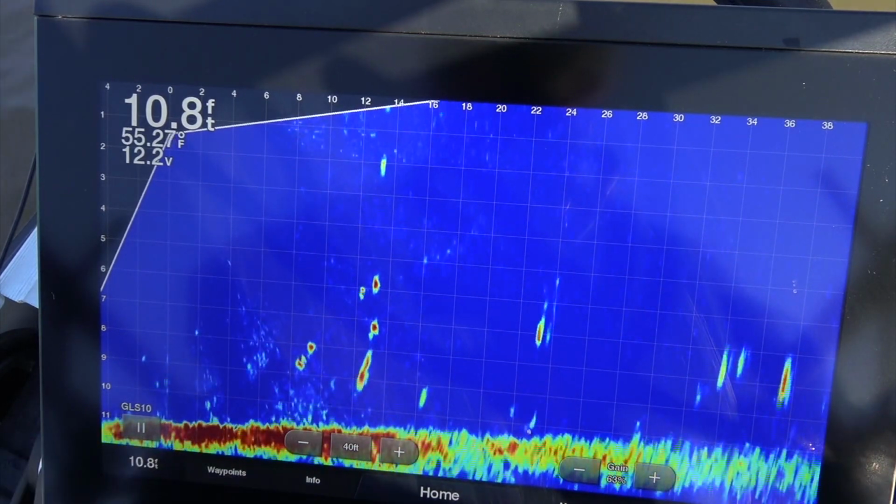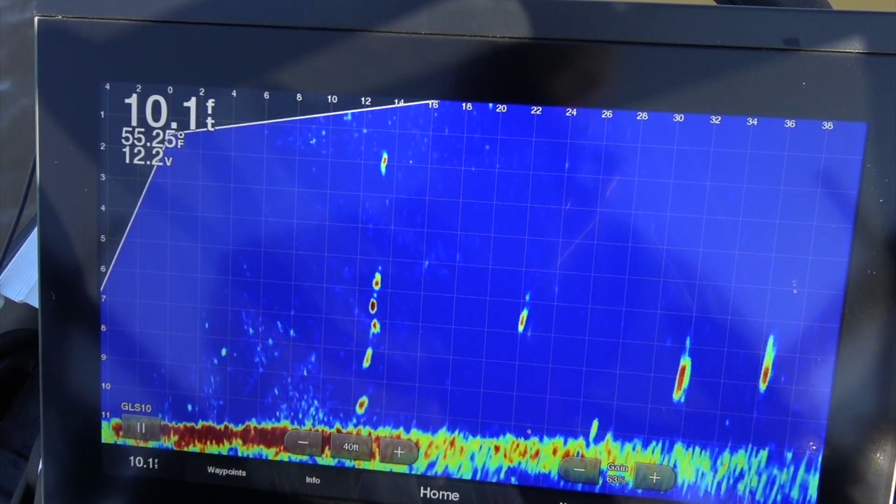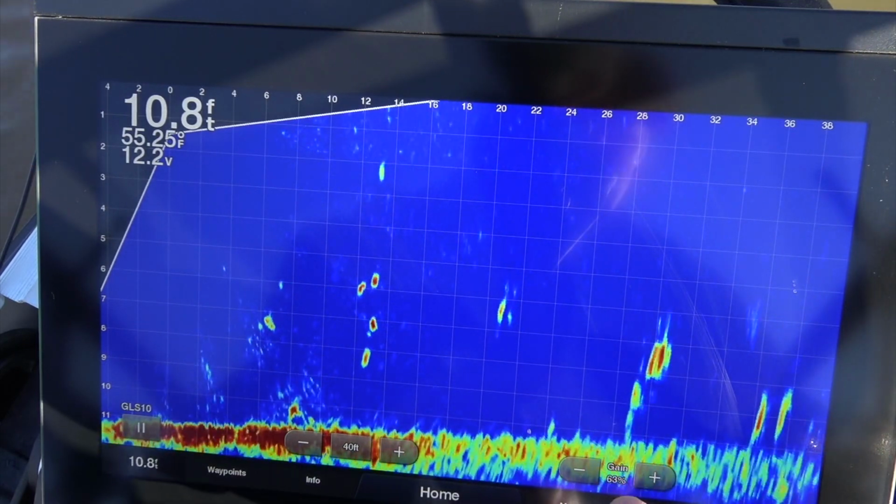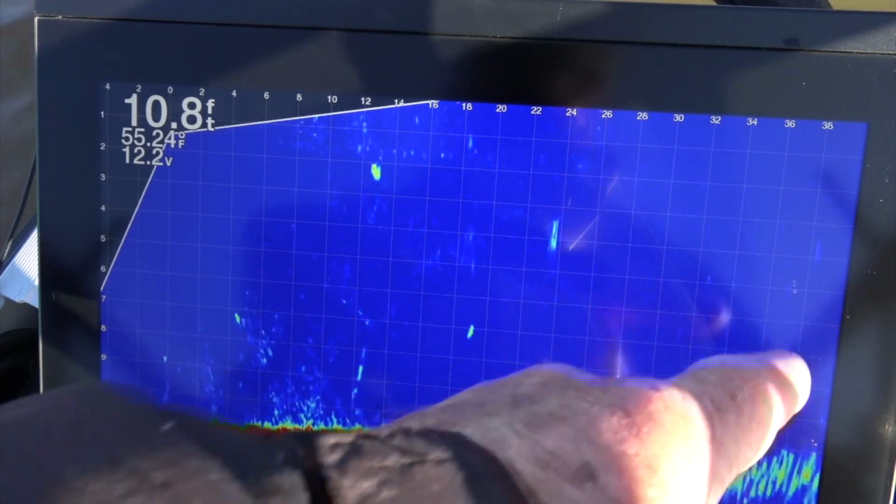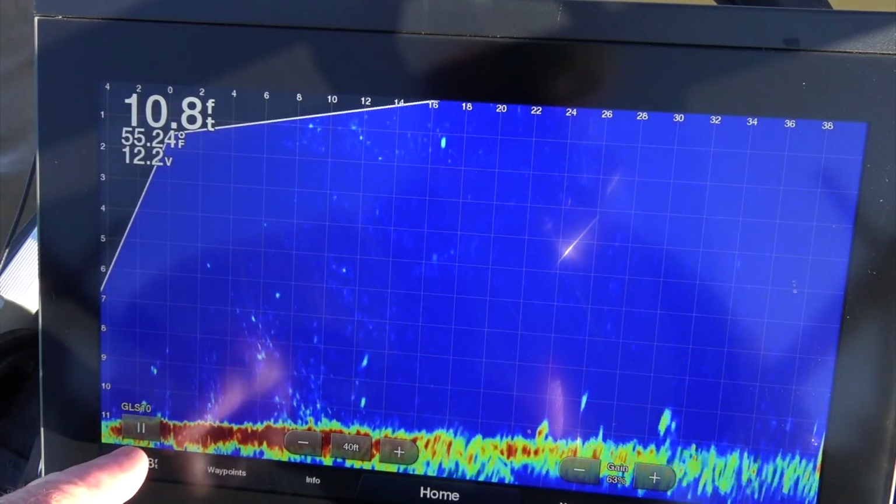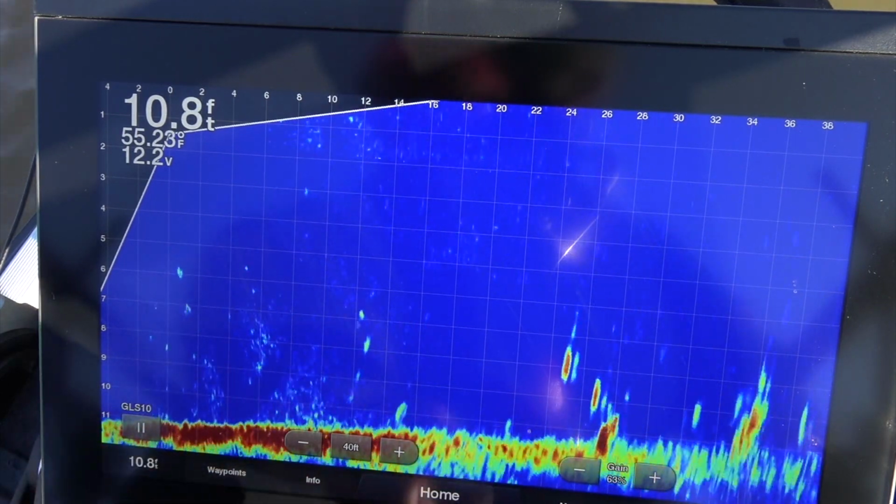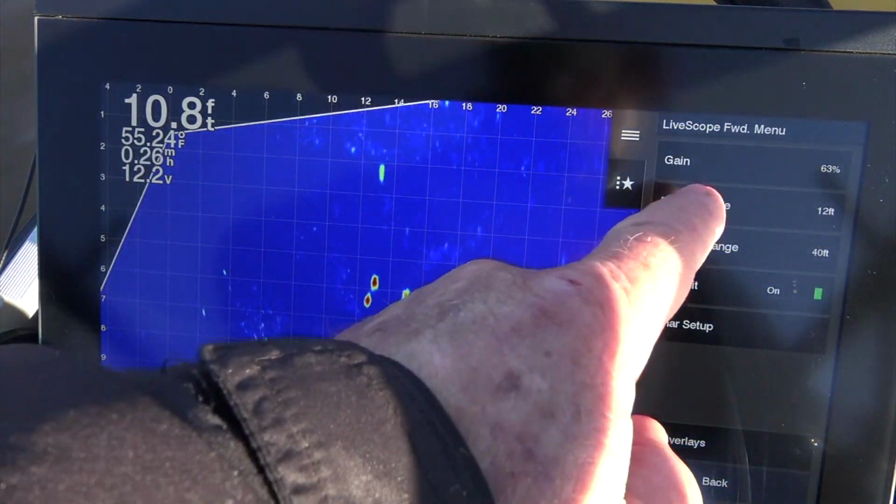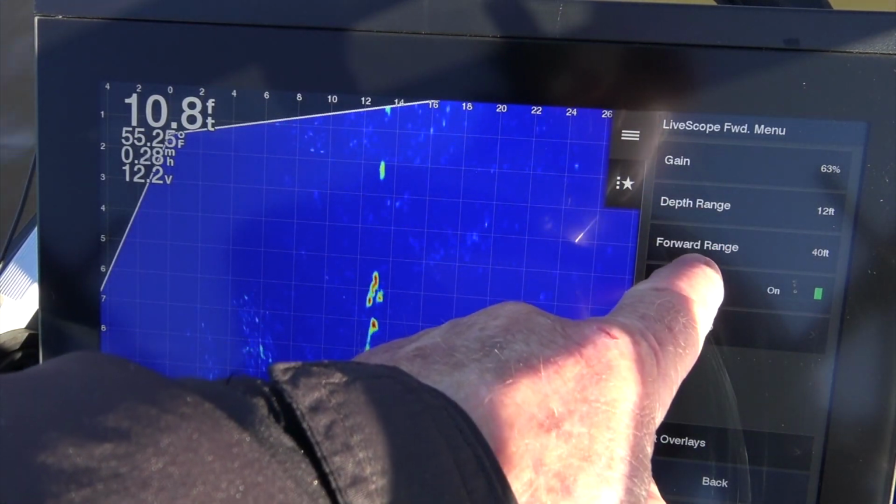Okay, I'll show you my settings on my live scope. This is a Garmin 8612. It's a 12-inch screen. I've got my gain, I don't know if you can see this, set at 63%. I've got my scale out to 40 feet, my distance out in front, 40 feet. We're in 10.8 feet of water, so I've got my depth set at about 11 feet, 12 feet deep. Now, let's go to menu. You can see my gain's at 63, my depth range at 12 feet. Forward range at 40 feet.